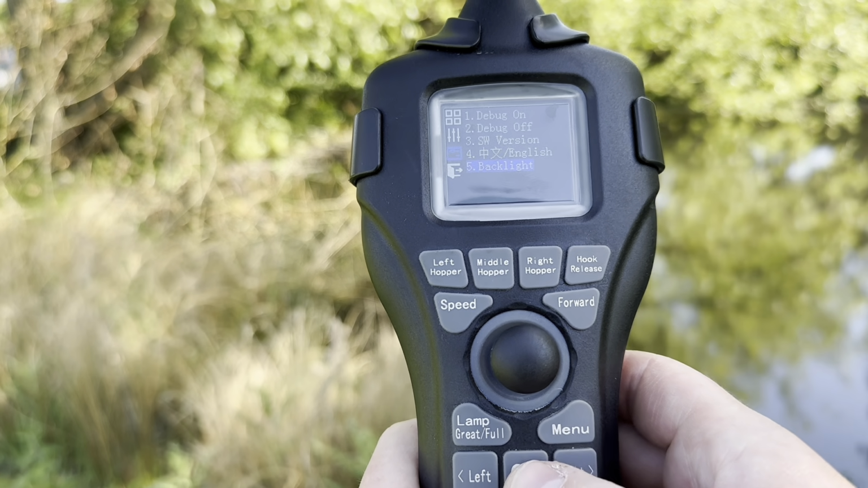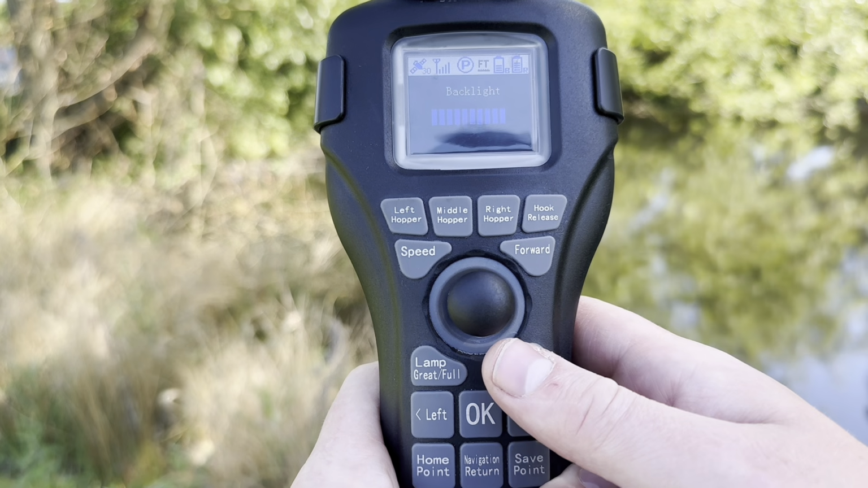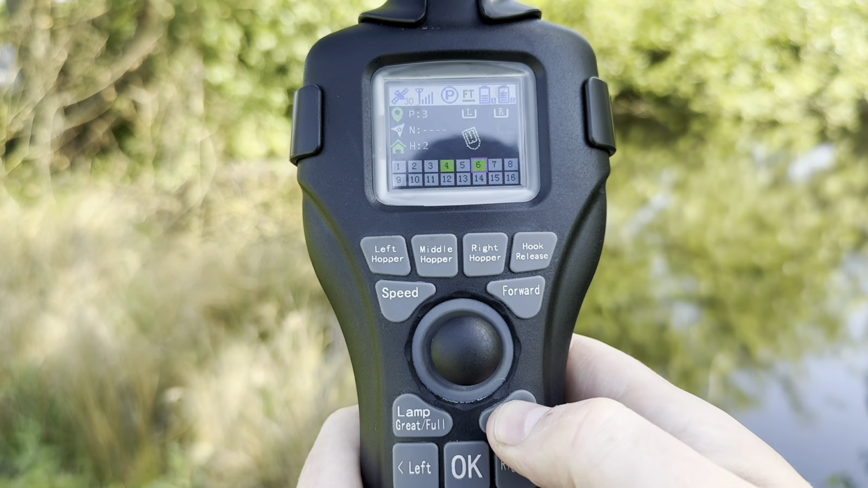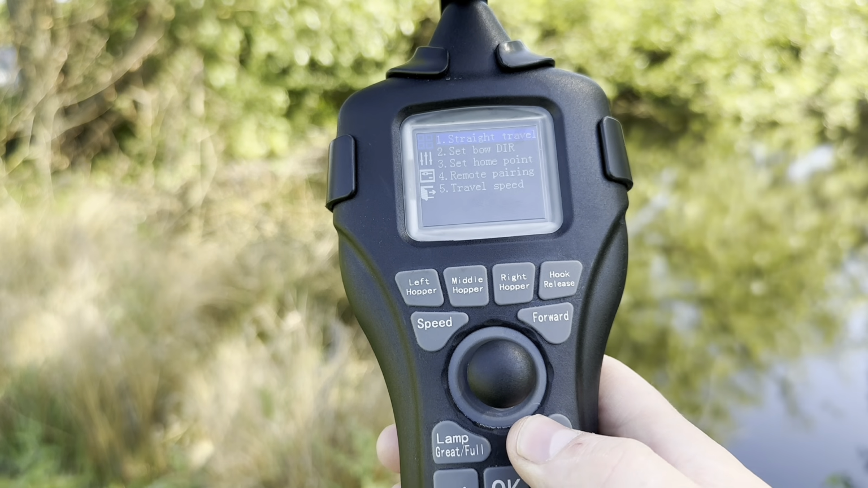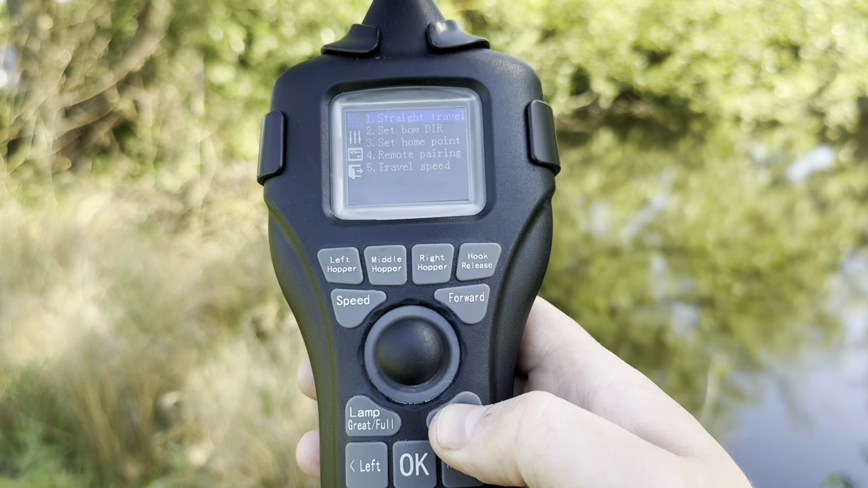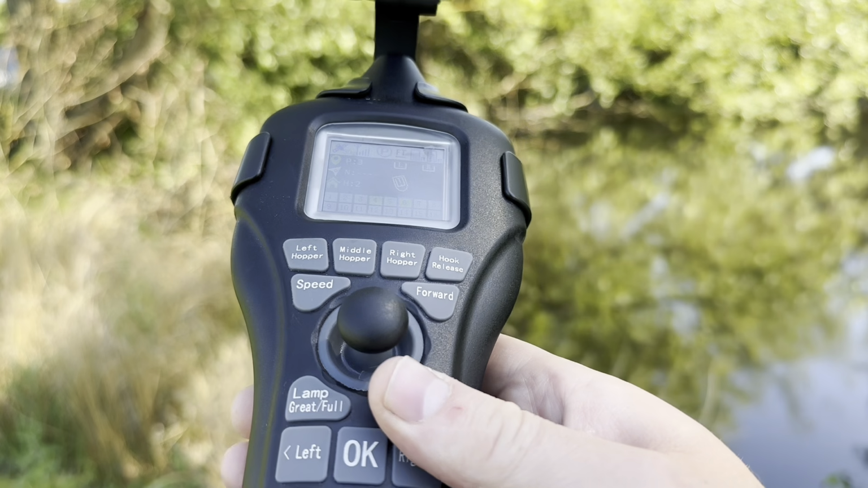And lastly, option number 5 is our backlighting, and essentially that's just the brightness of the back screen. I'm not going to bother adjusting that. If we press menu one more time, you'll see that we can hit exit. Or alternatively, instead of having to cycle through the menu all the way like this to exit, you can actually just press and hold the menu button for 2 seconds, and it will automatically exit for you. So I think that pretty much covers the remote.